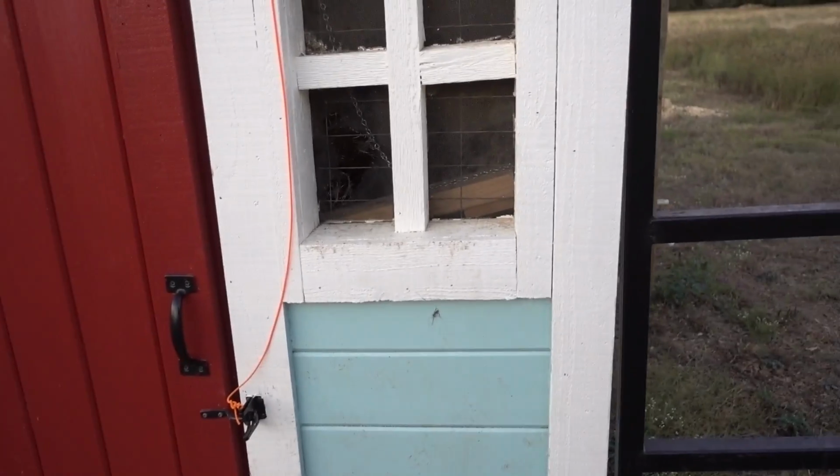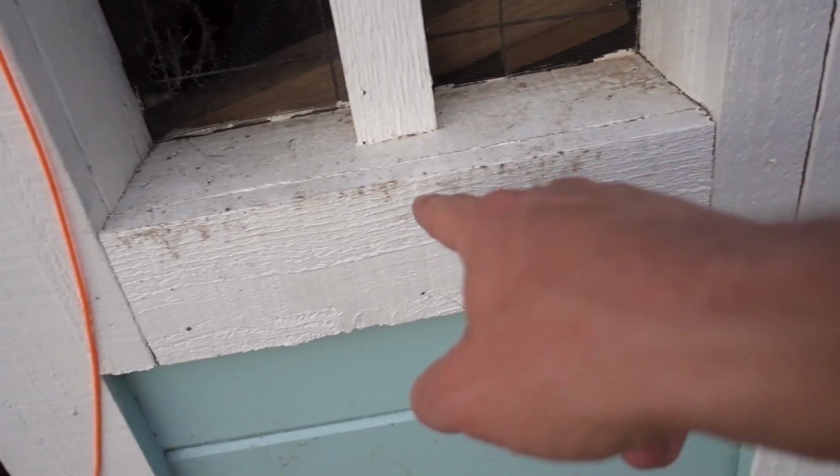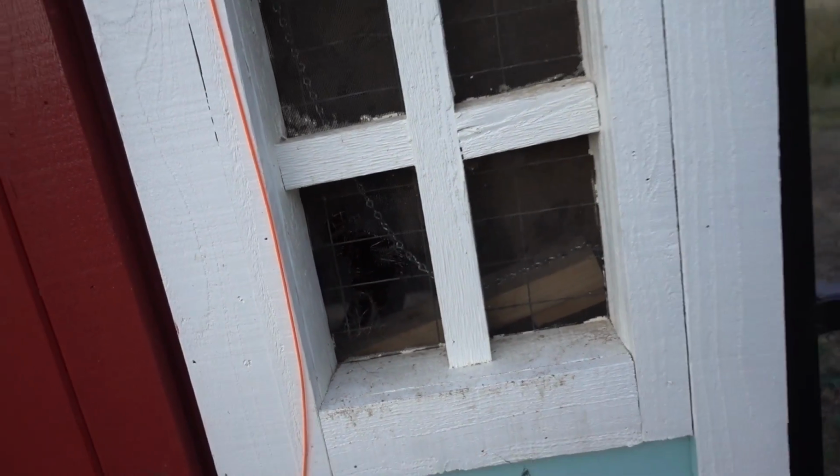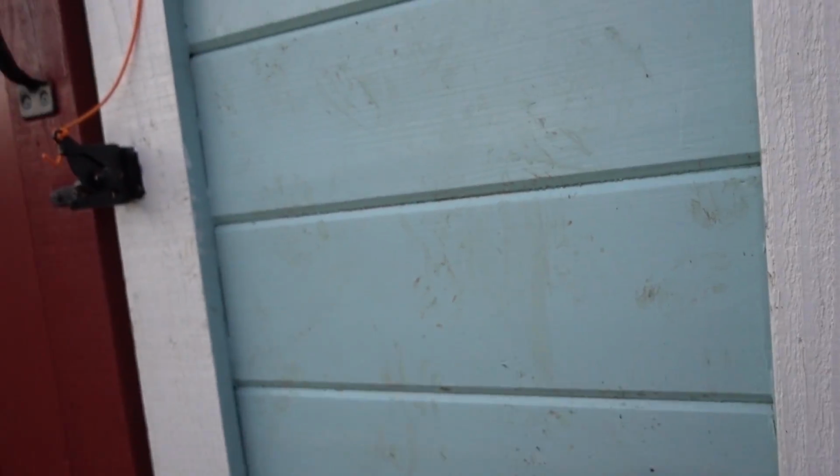It's got to be a raccoon. A possum maybe would do that. A fox wouldn't. A hawk wouldn't. It's got to be a raccoon. Raccoons are curious enough to try to get up here. You can see all this dirty stuff up here. That's from little paw prints. They were trying to get in there. Here's more little muddy paw prints. Obviously not a hawk, because something was trying to climb to get up here.